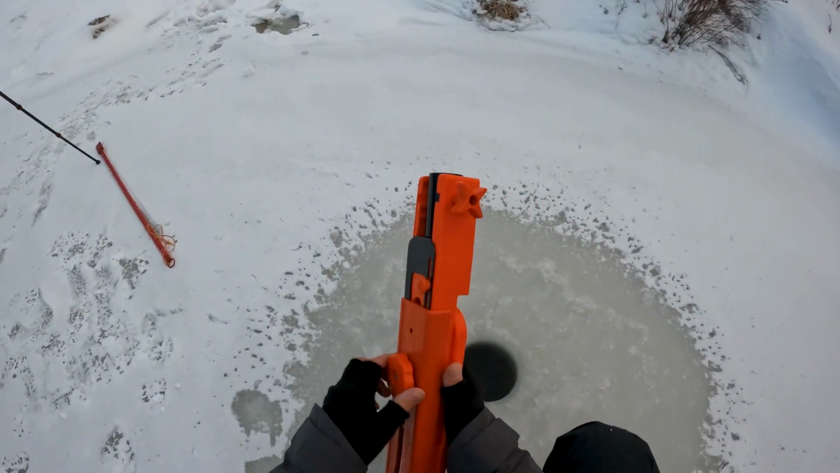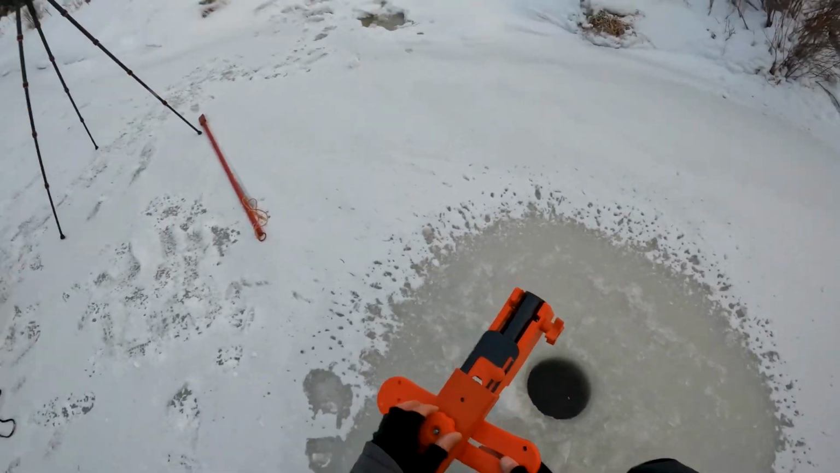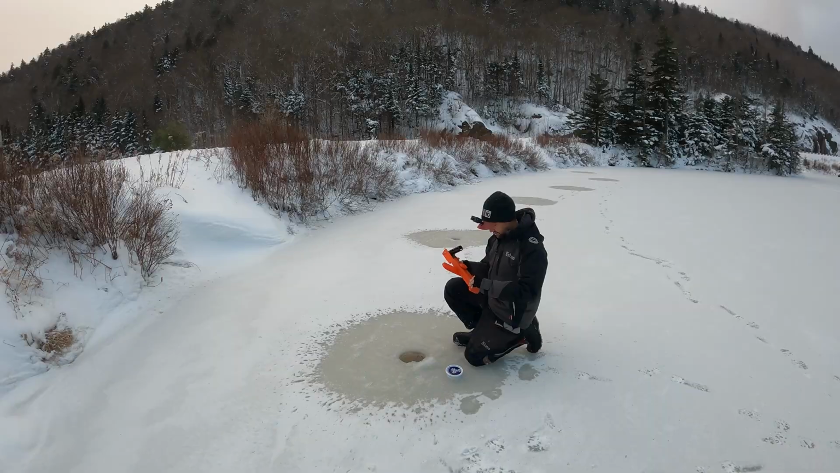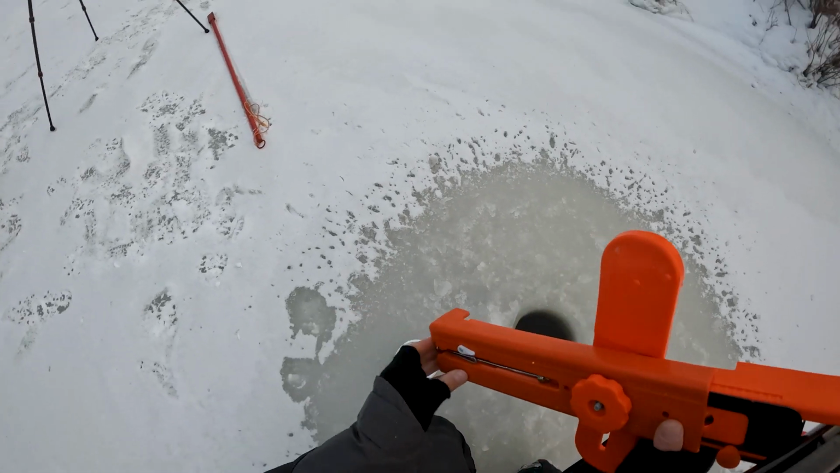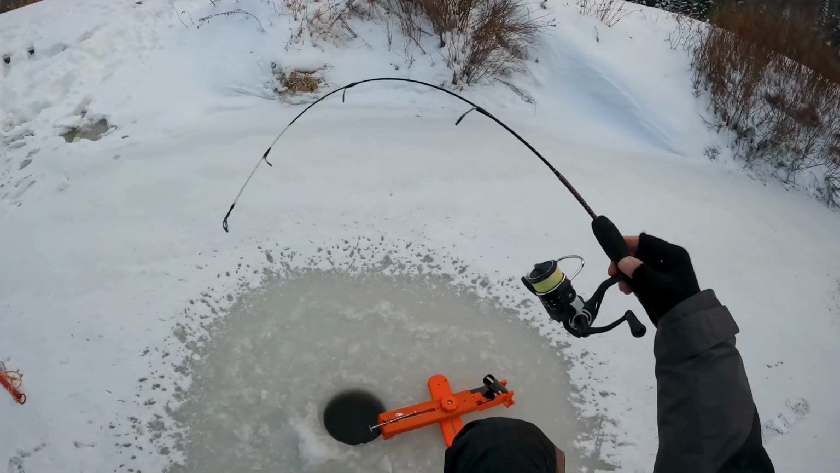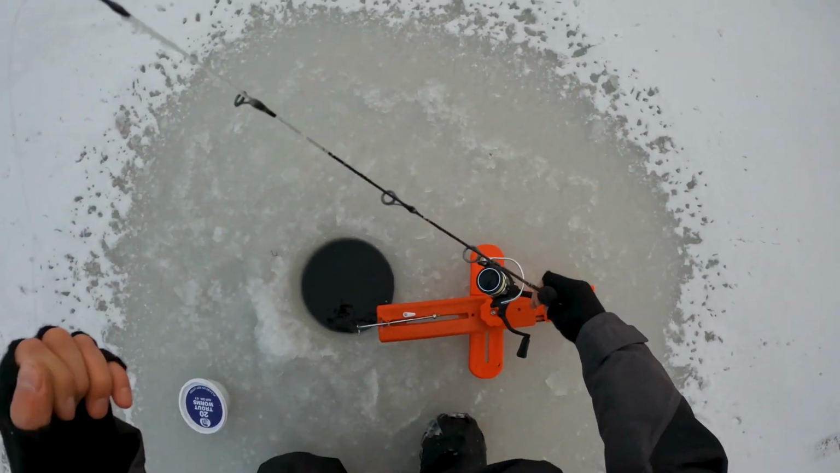I'm going to be putting down a combo of both snappers and Finicky Fooler's new hook setting device that has a flag built into it, because you can't always hear these things go off all the time. And we're just gonna run a weightless egg this morning, and we're fishing for 12-inch brookies max.